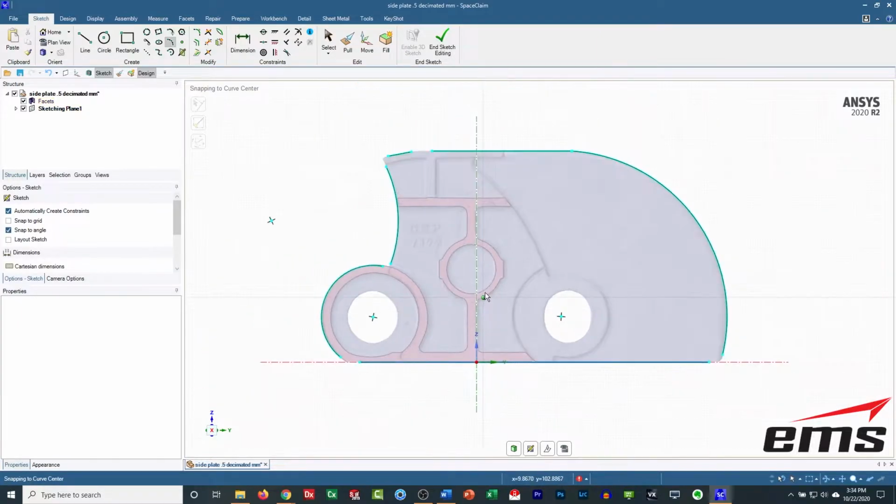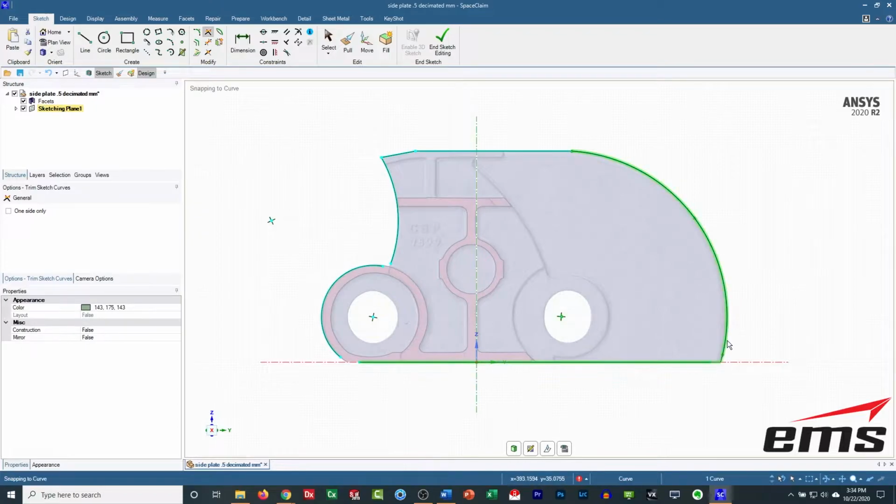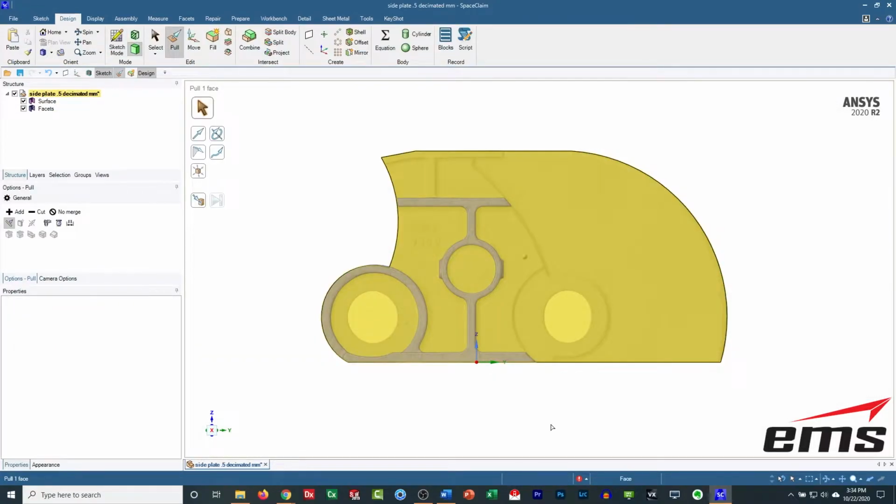Okay, so there's all of our main features, and now we'll go ahead and start trimming things up and creating the corners.